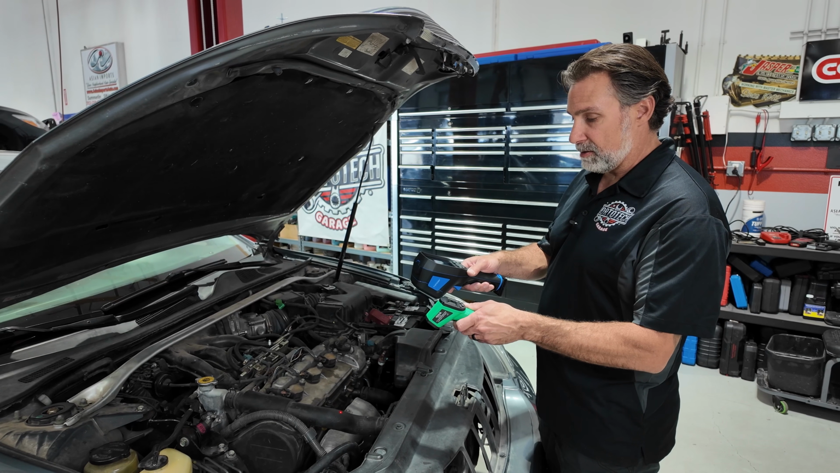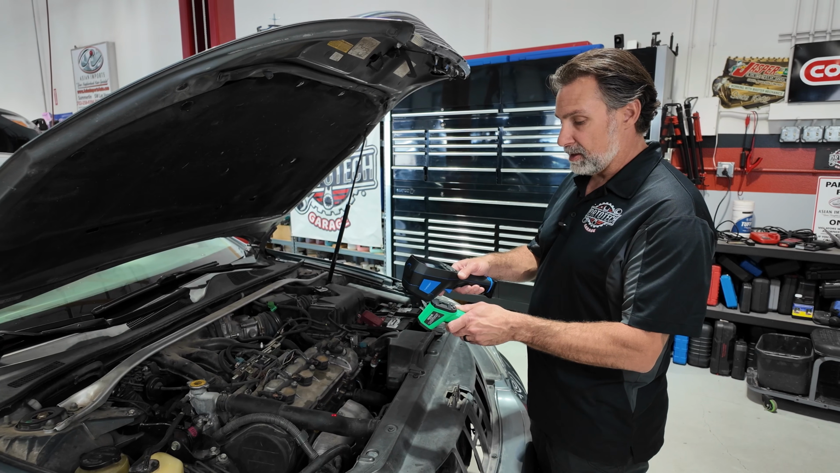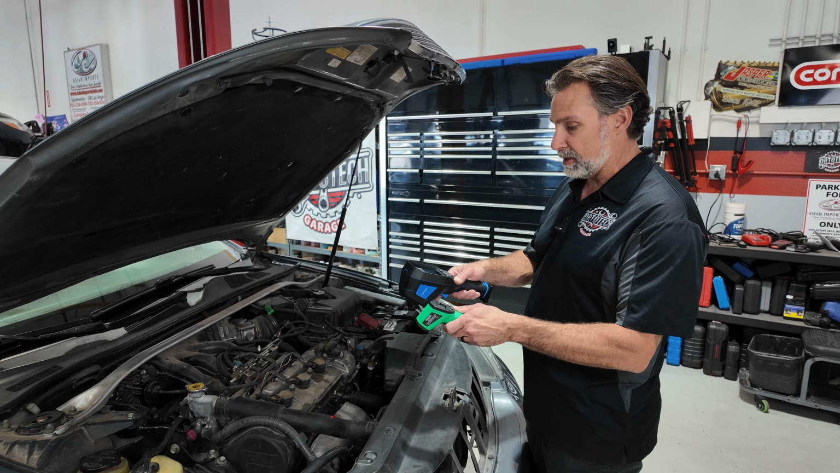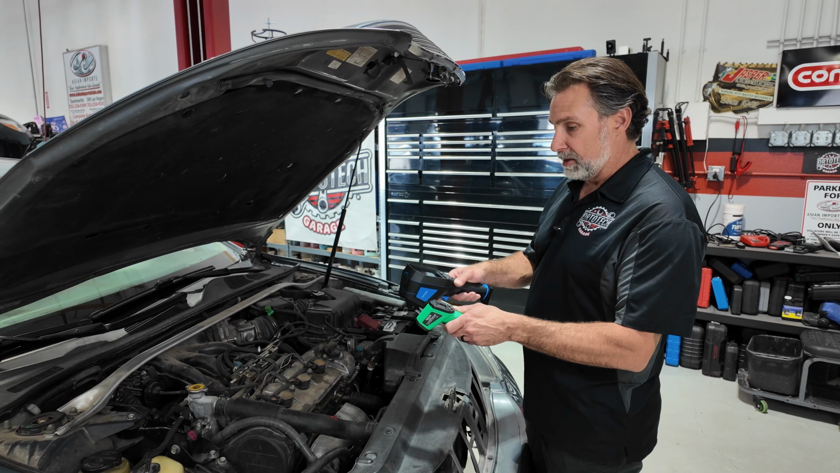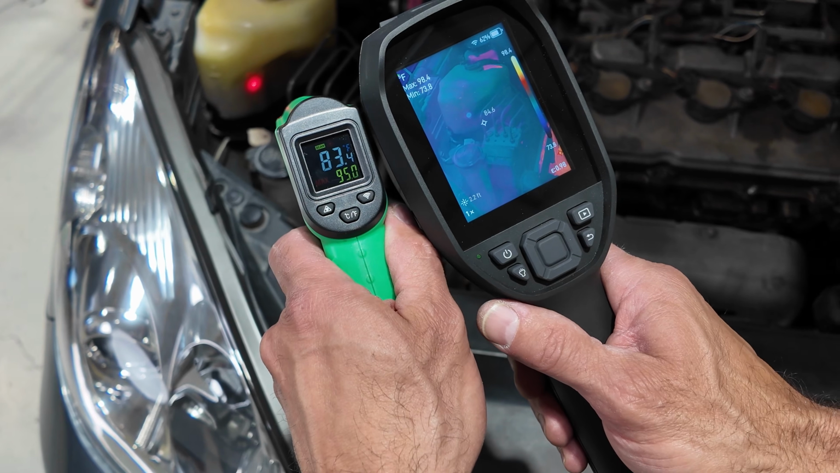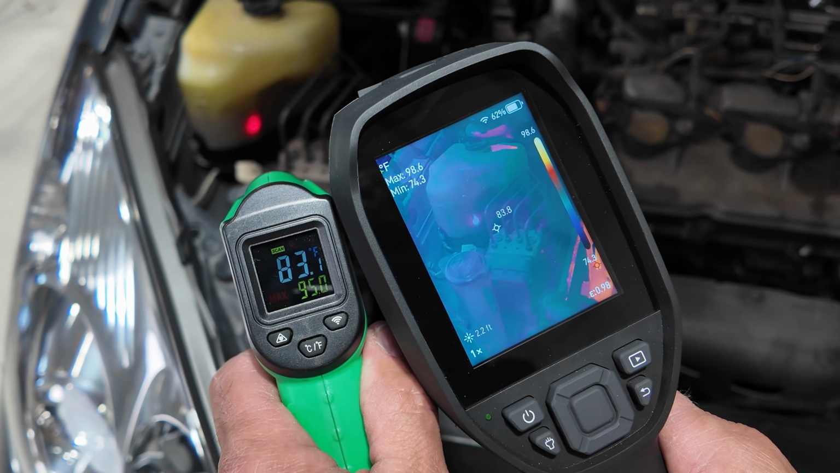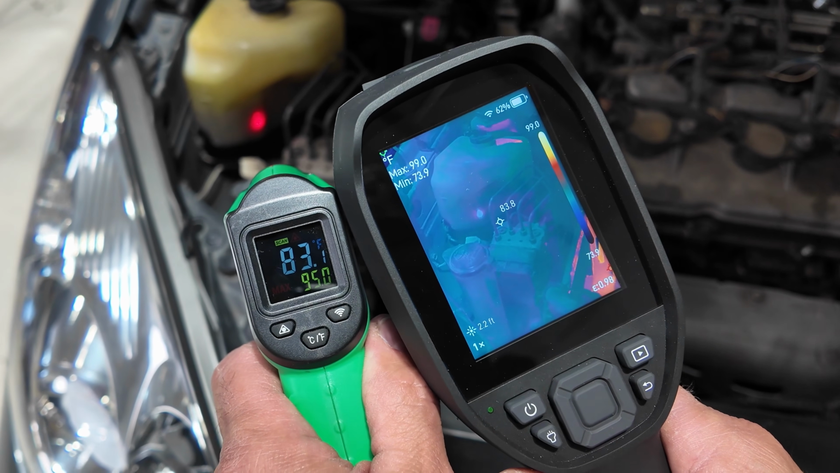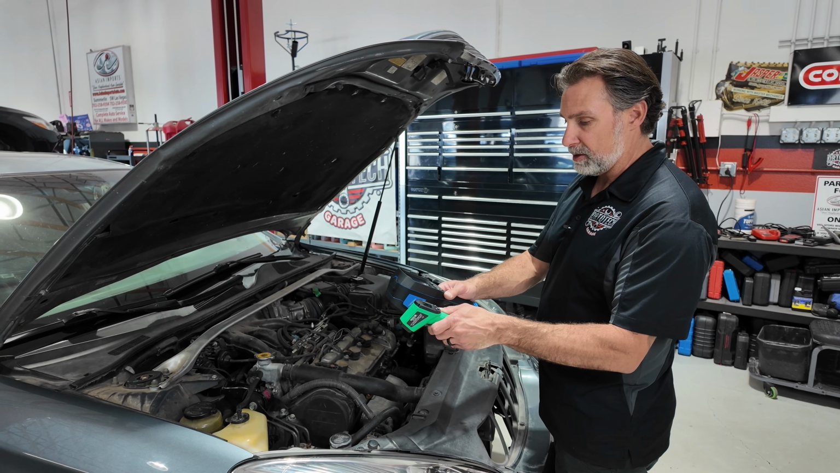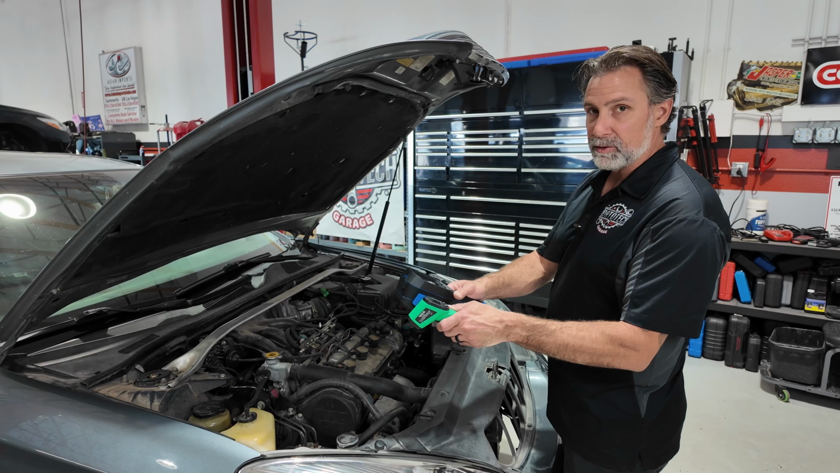And I've got here a few more degrees difference now. I'm showing about 94 degrees in my left hand on the green tool, and I've got about 98 degrees now on the right hand. Let's check another item here. I'm going to check this coolant reservoir. And I'm going to try to get these at a similar distance. So these are showing much closer here. On my left hand, I got about 83.5 degrees. Right hand, 84 degrees on the coolant reservoir.